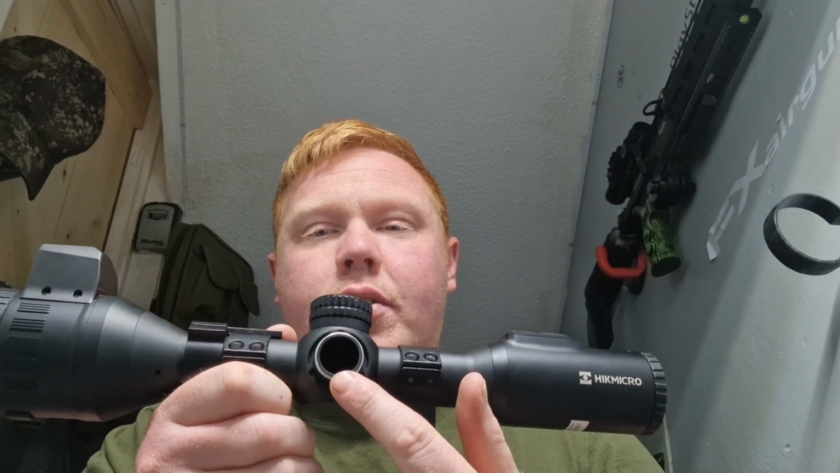You just unscrew the left hand turret, that comes off, 18650 goes straight in, gives you another couple of hours. Everyone has them, well, most of the shooting community does, for IR torches, lamps, that sort of stuff, so you should have plenty of them lying about. Better than the CR123 batteries, which was in the old one.